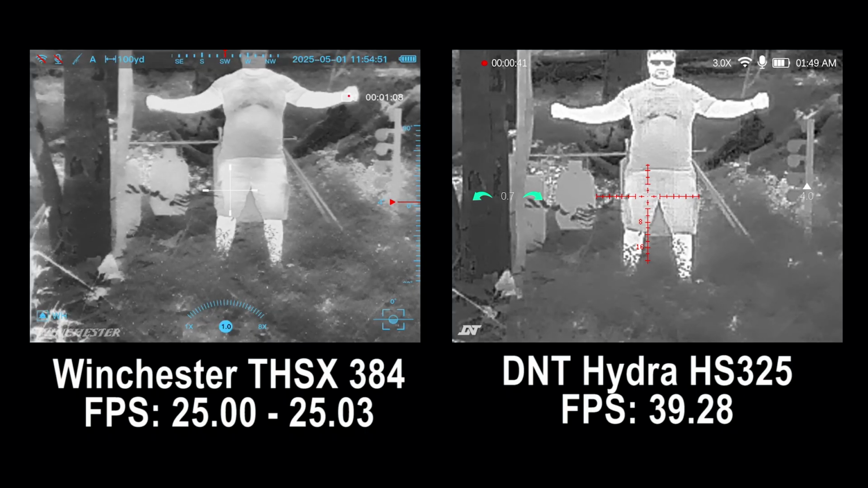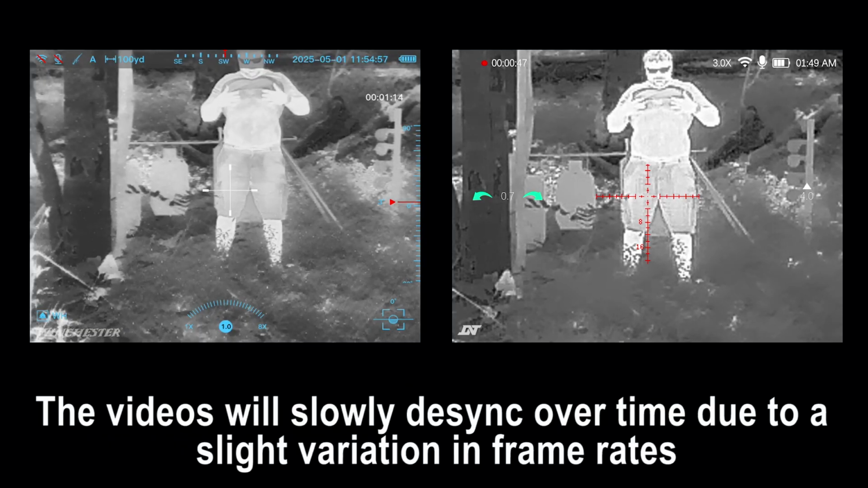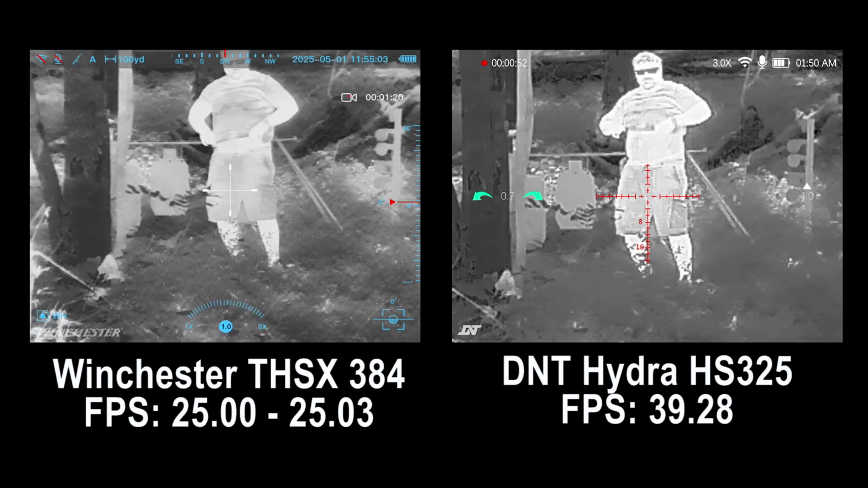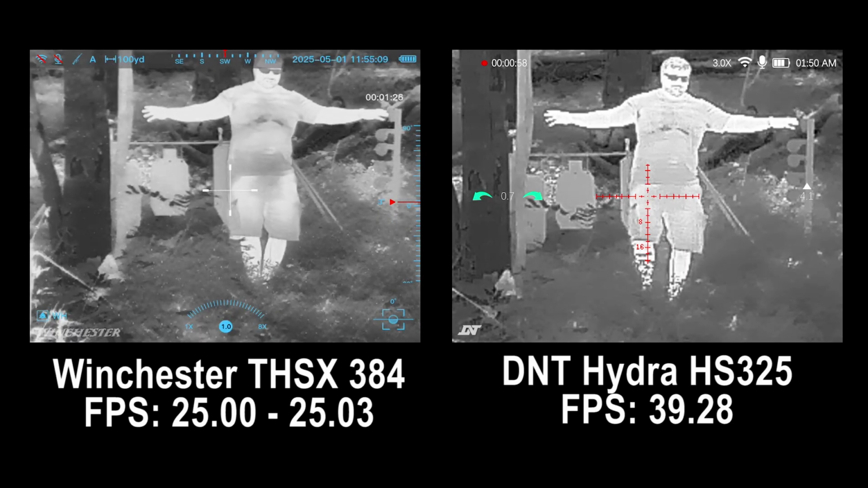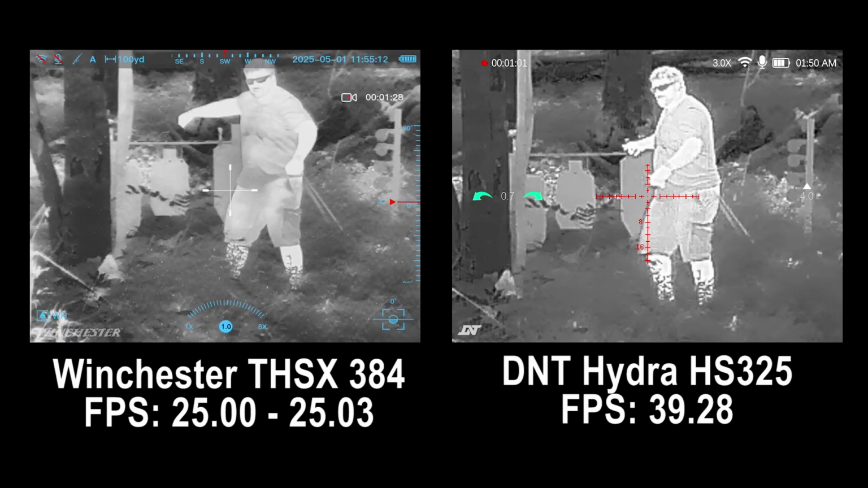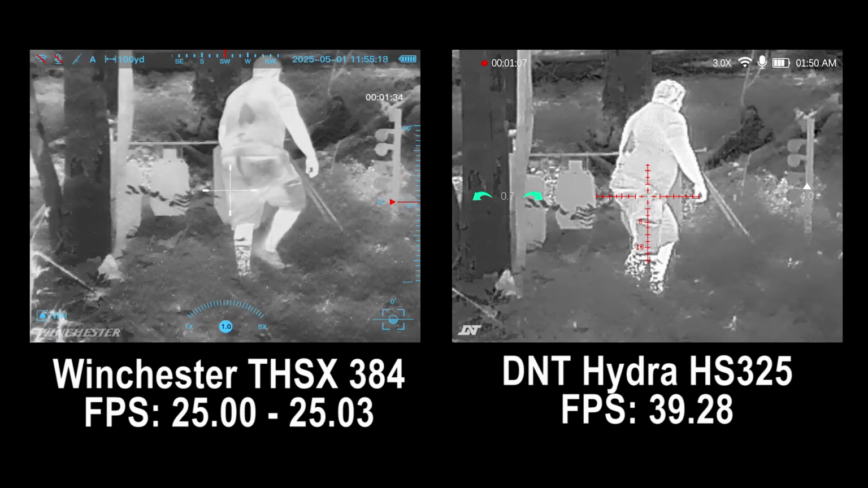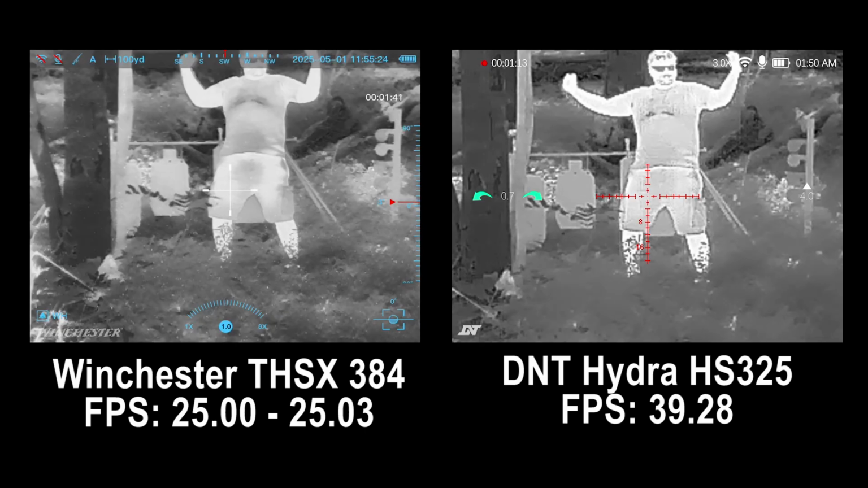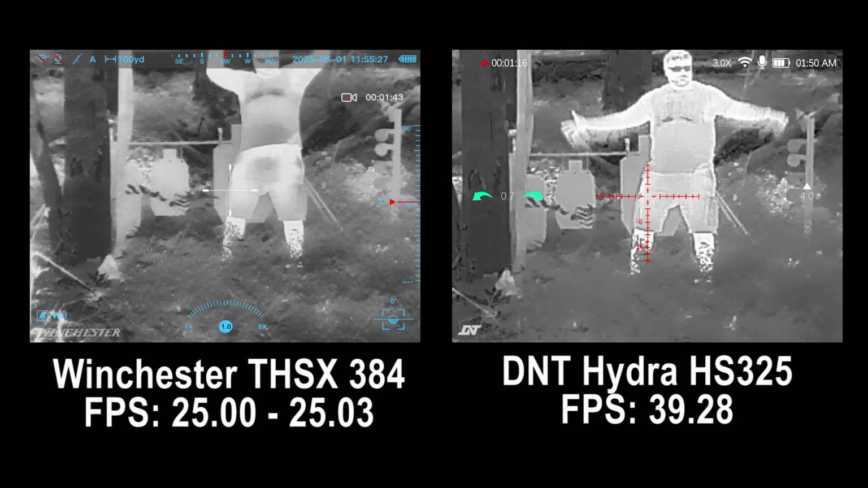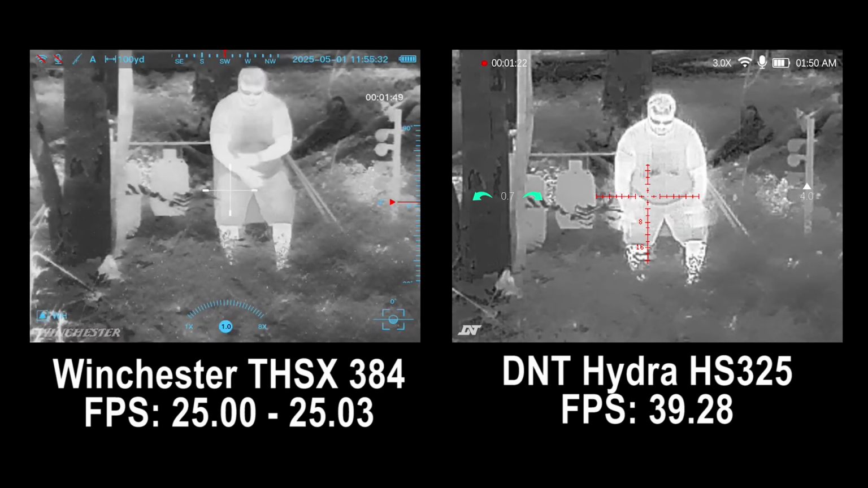Now guys, if you notice in this picture here, they actually don't look exactly the same. At least they don't appear to be the exact same quality. That's going to be partially due to the fact that while I had them both at the same distance away from me, it turns out that the DNT has a base magnification of 2x, whereas the base magnification of the Winchester without any digital zoom is going to be like 2.5 or 1.5. It was something a little bit off. So I left the digital magnification on the Winchester at 1, as you see down below, and I had to crank up my DNT to about 3x on the optic, digitally of course, in order to roughly get the same size of each image.